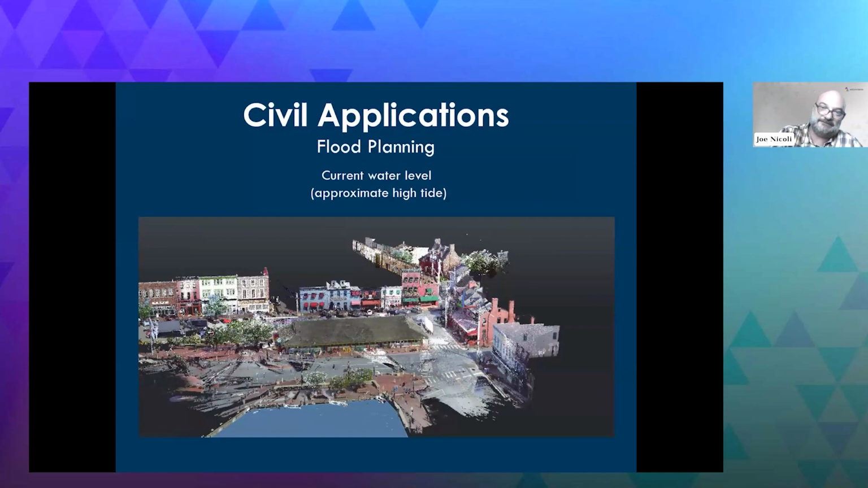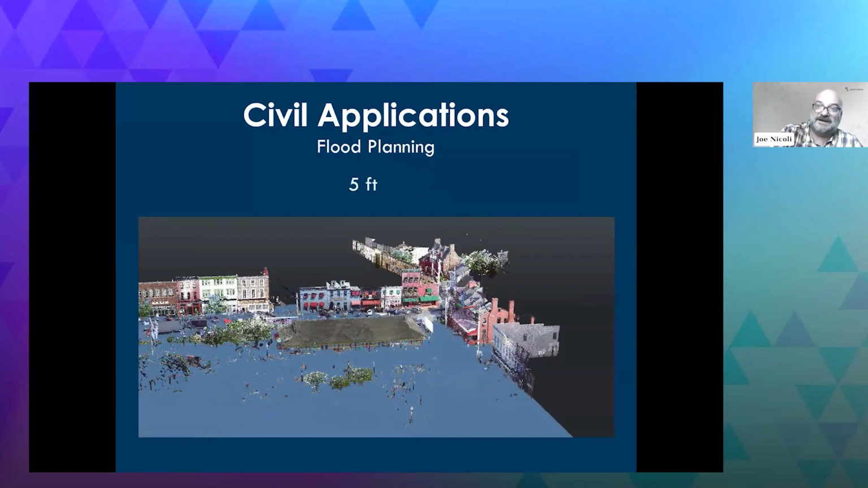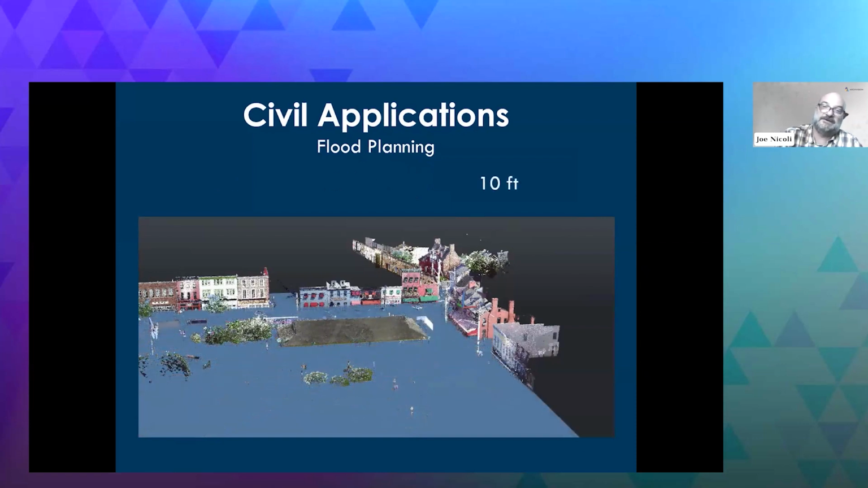And once you have this in the computer, you can simulate all that. So that's the water. This was about high tide when we were there. That's what it looks like when it's 3 feet up, when it's 5 feet up, and when it's 10 feet up. And 10 feet is what they're actually trying to prepare for. Like, what are they going to do with this historic district if they get 10 feet of sea level rise?